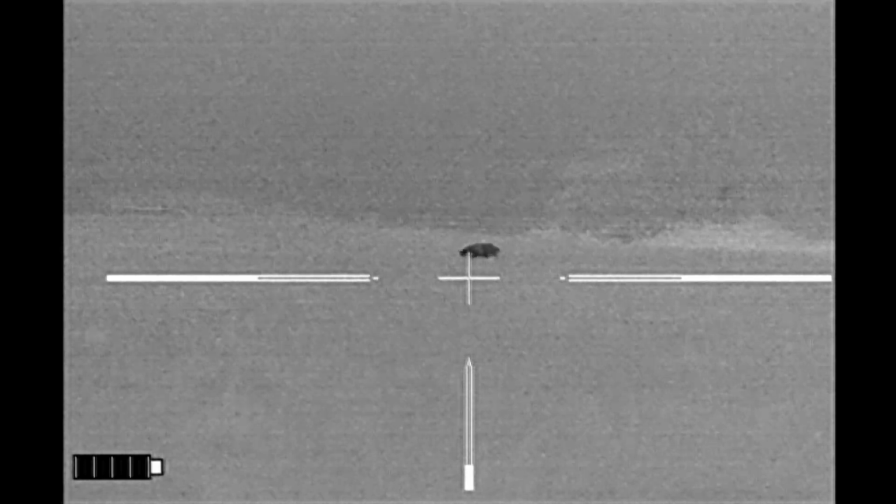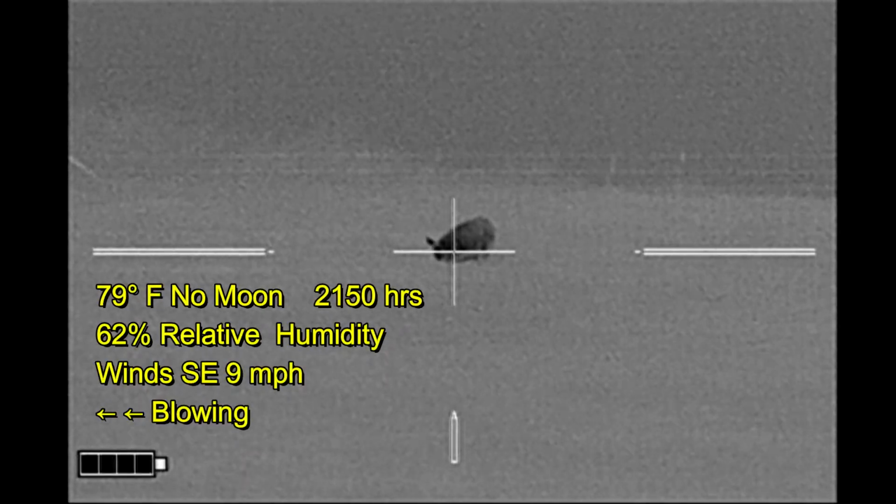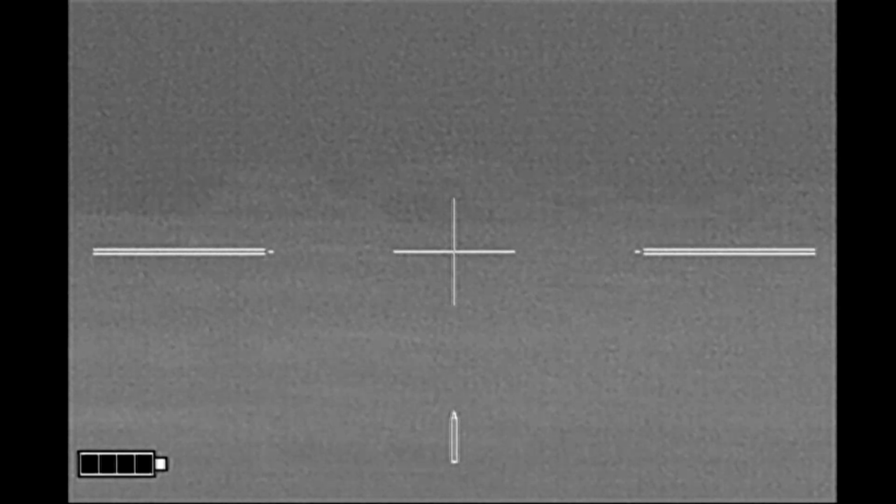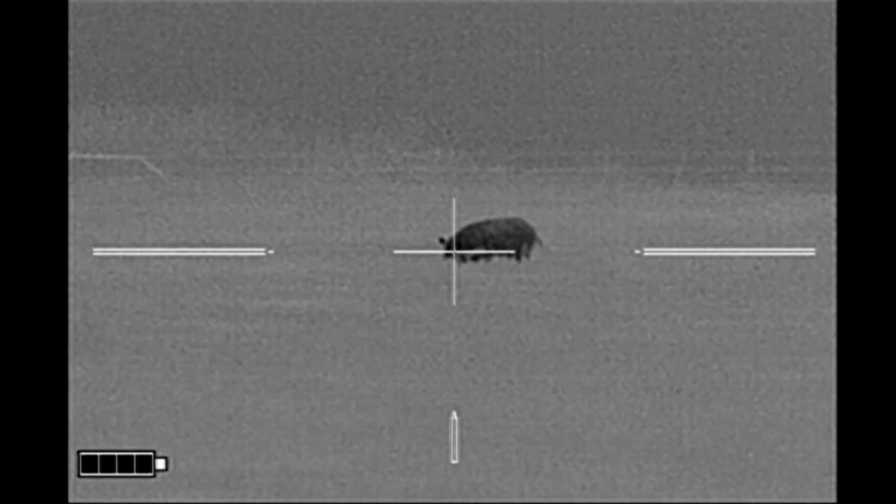Getting a little bit closer. He appears to just be rooting in the ground. And I've gotten about as close as I'm going to get on this hog. There are no cattle immediately to my left in case he runs. I know there aren't any to the right. Alright, here we go.